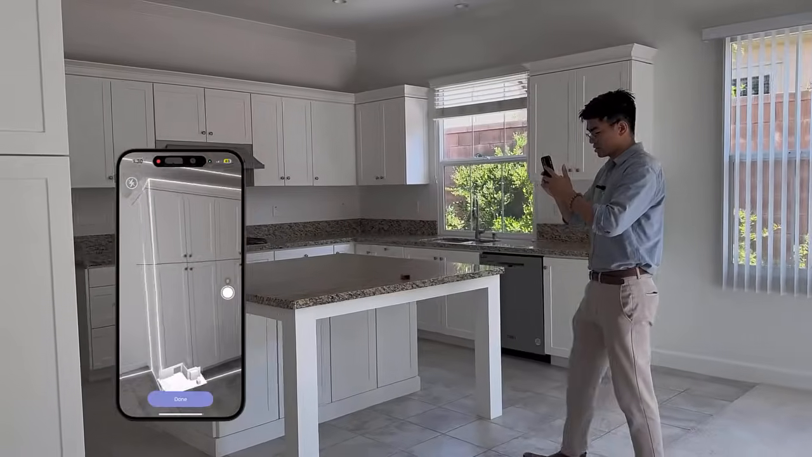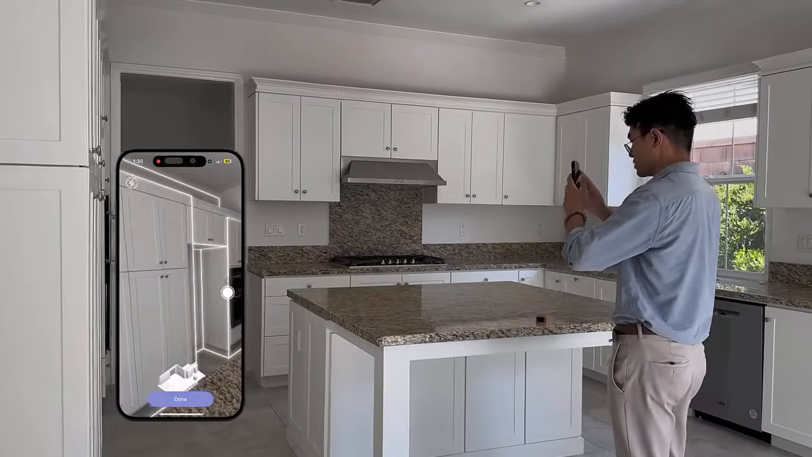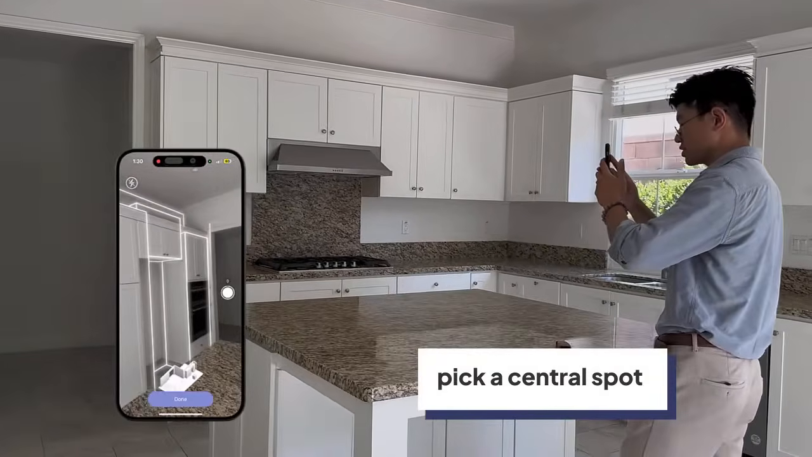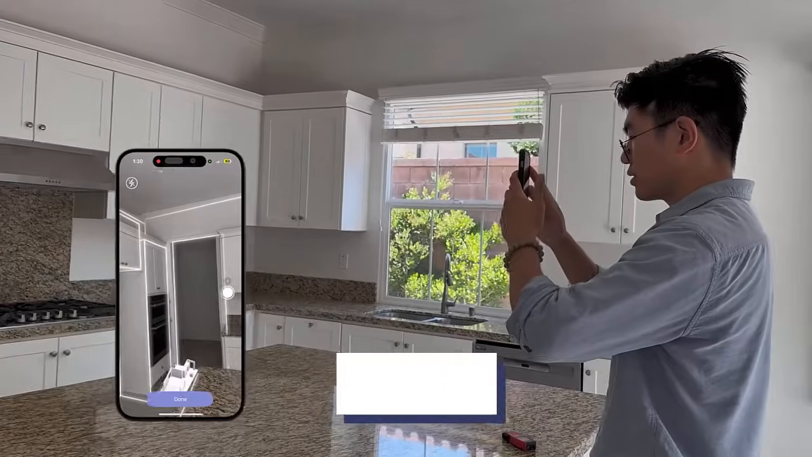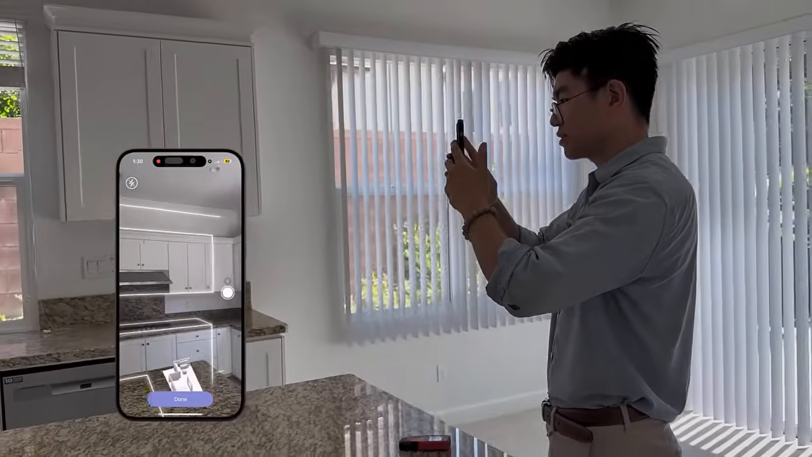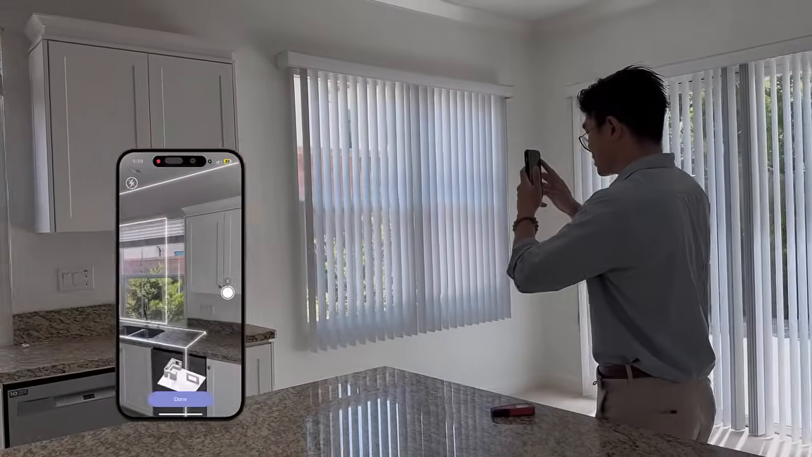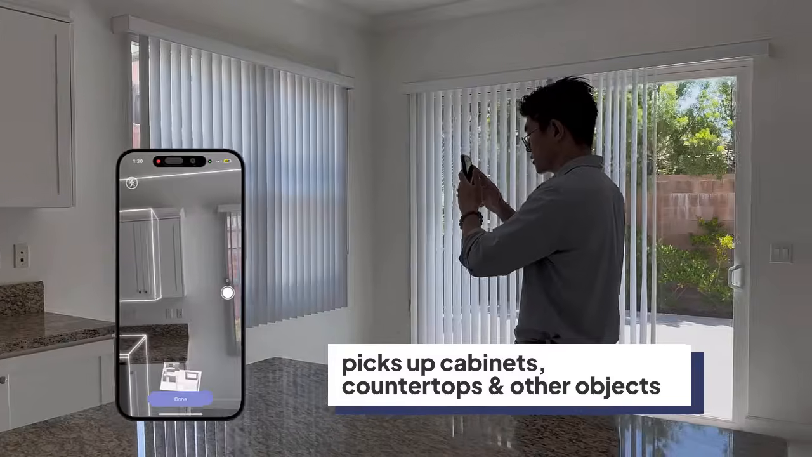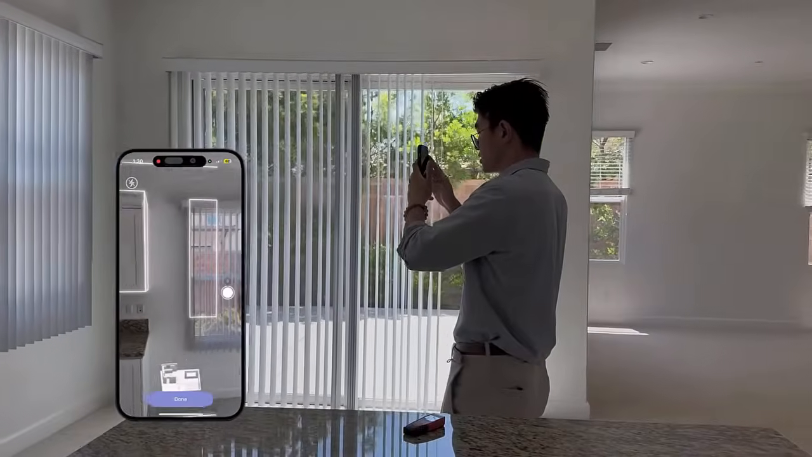And now that we're in the kitchen, a good rule of thumb is to pick a central location in these enclosed areas, so that all you have to do is really just point and rotate. Not too much need to step around here, and it makes my life a lot easier. So all I have to do is rotate, and it'll continuously pick up things like the cabinets and the countertops right here.